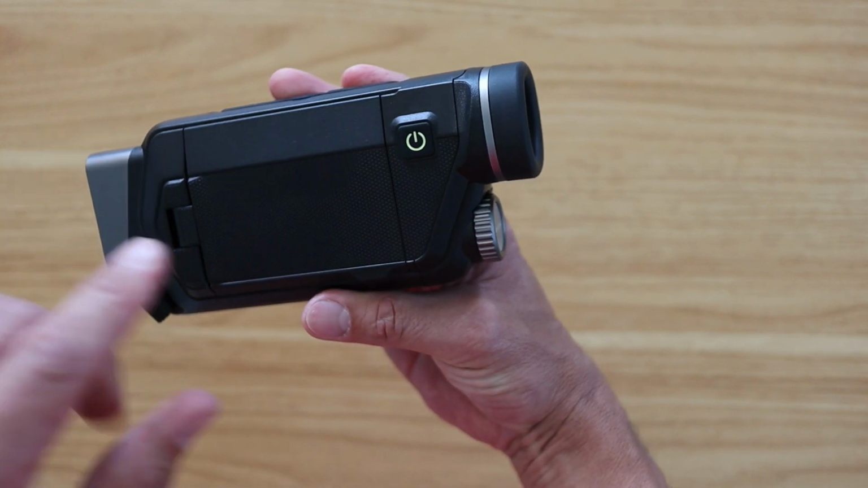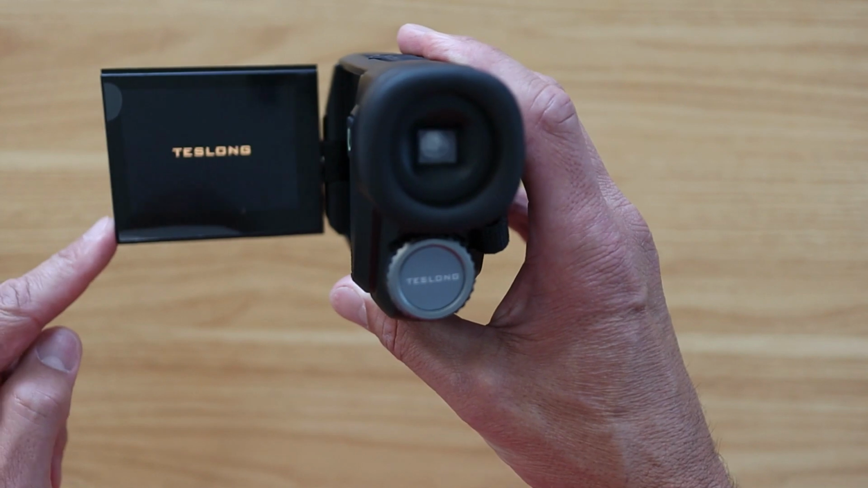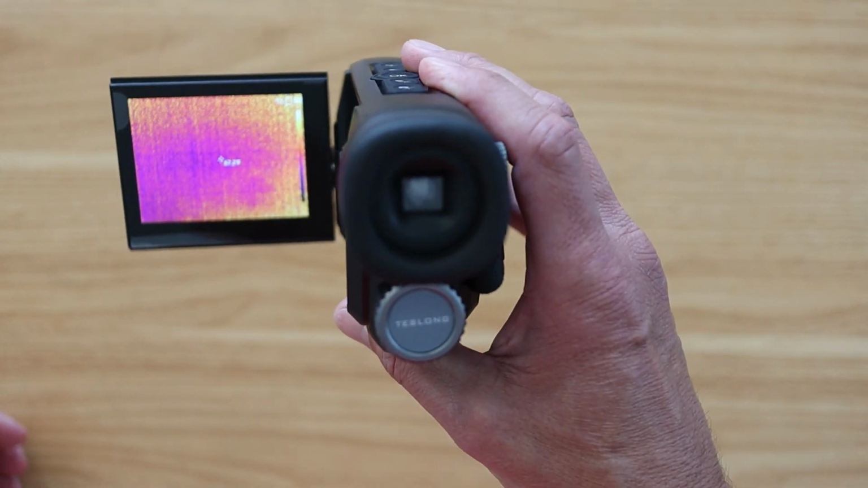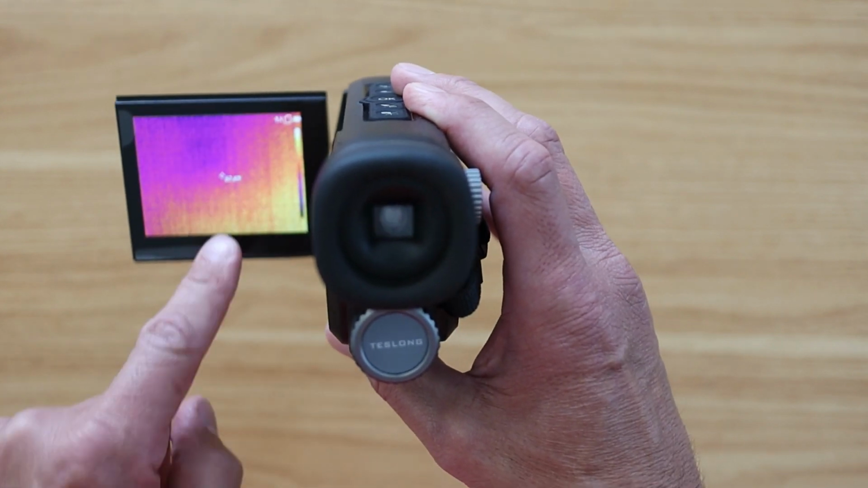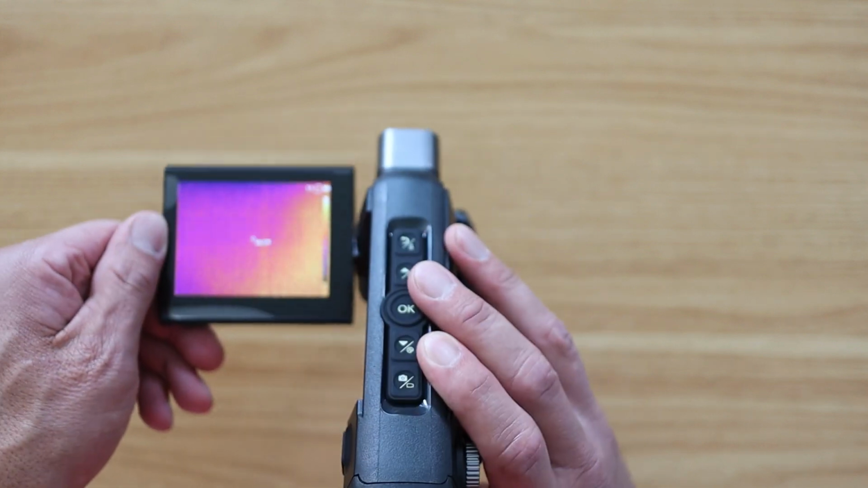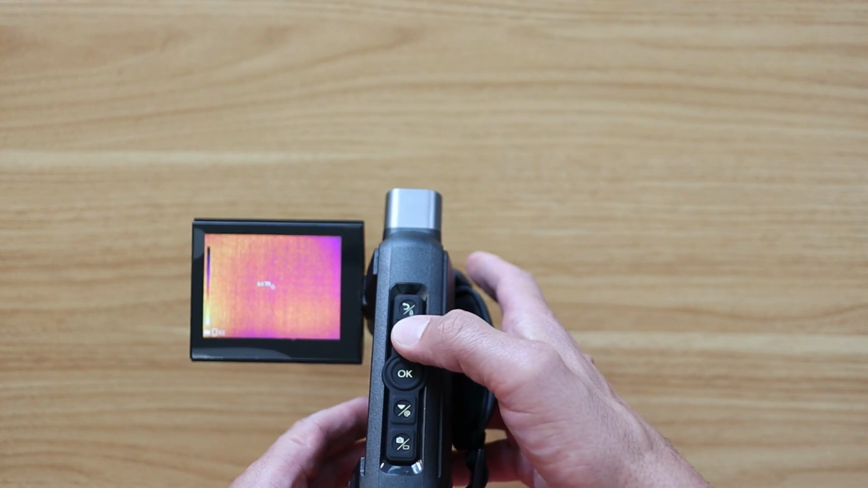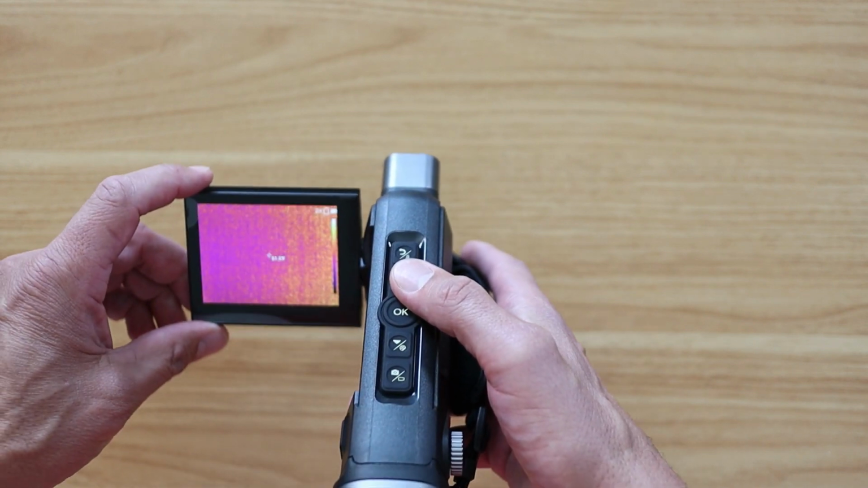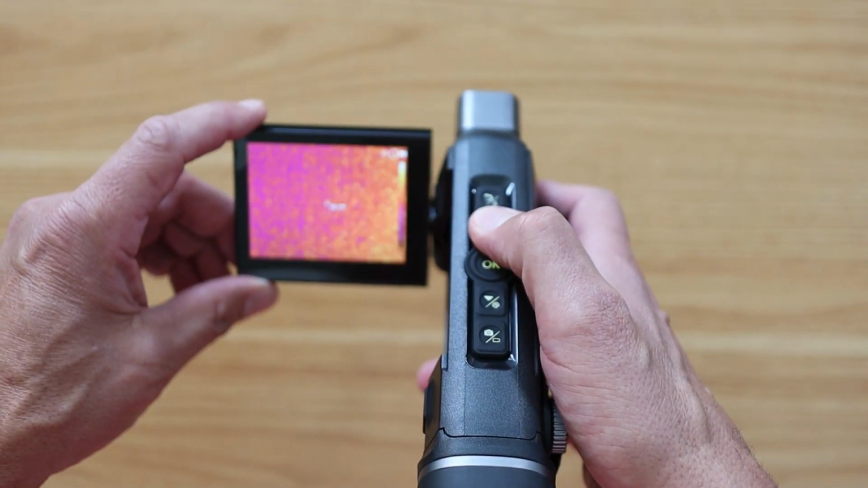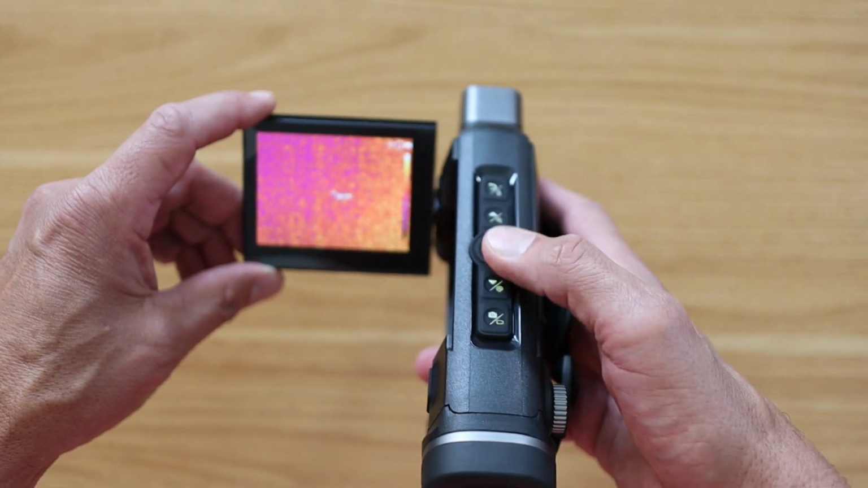And what you can do is either look through the viewfinder, or I really like the fact that it has this screen here as well to watch whatever you want to look at. And as you can see right here on the screen, there's a few different modes, and I'm going to turn it here and show you right here. Let me see, there we go, right there, make sure you can see it. And I can zoom in up to 4x. There's 1x, 2, 3, and 4.